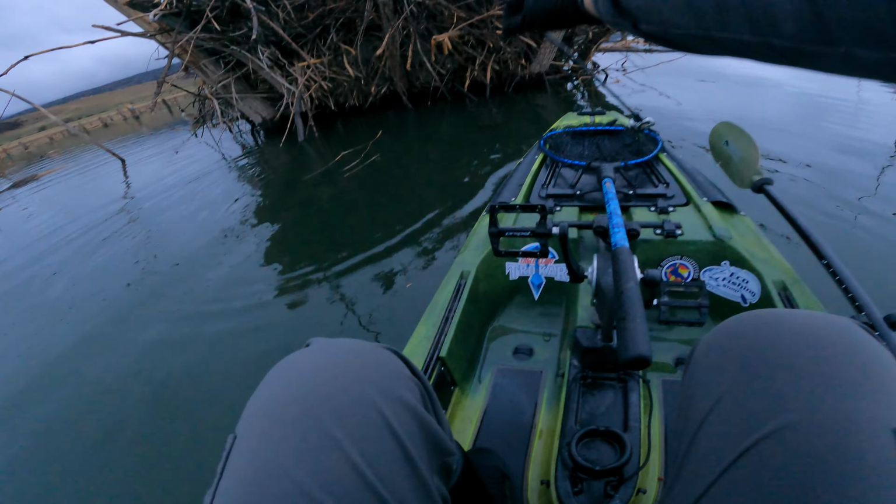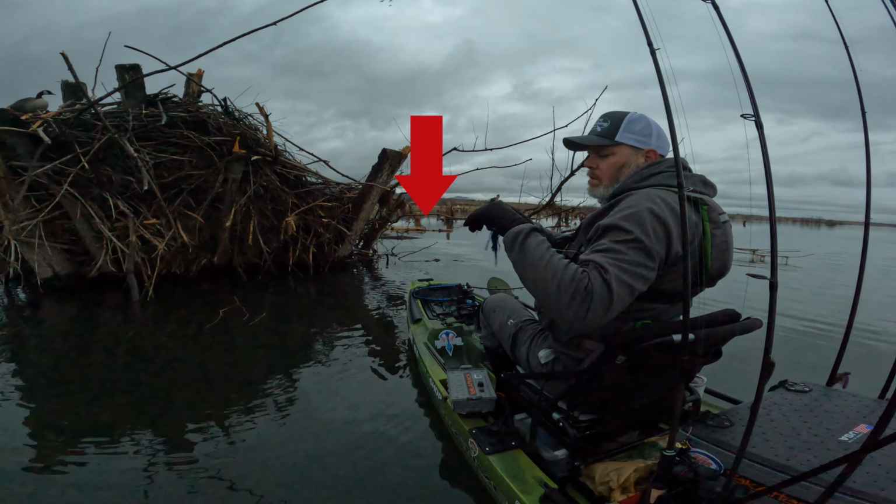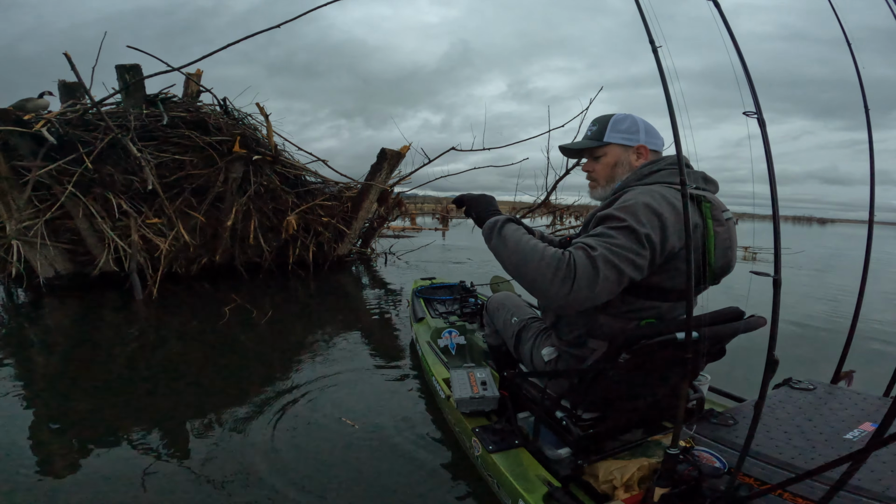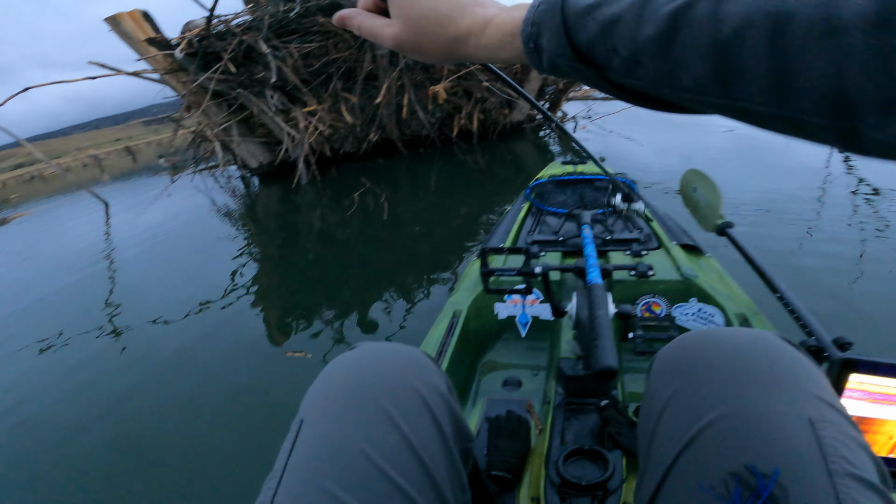Sorry, boys. Didn't mean to mess up your house. A fish or a beaver? I'm gonna guess beaver. We are just starting out awesome today.